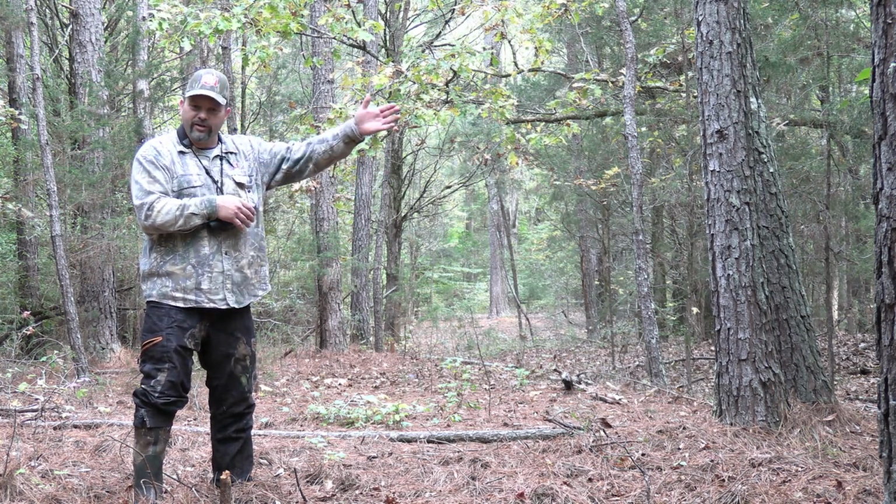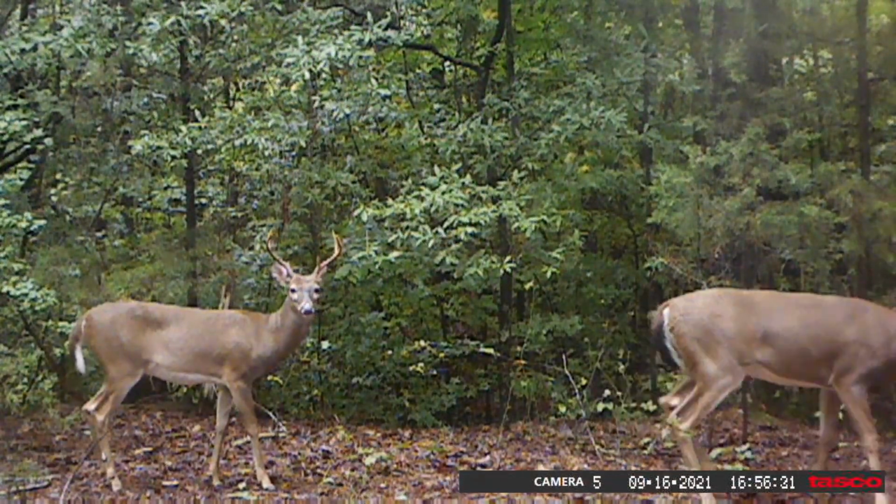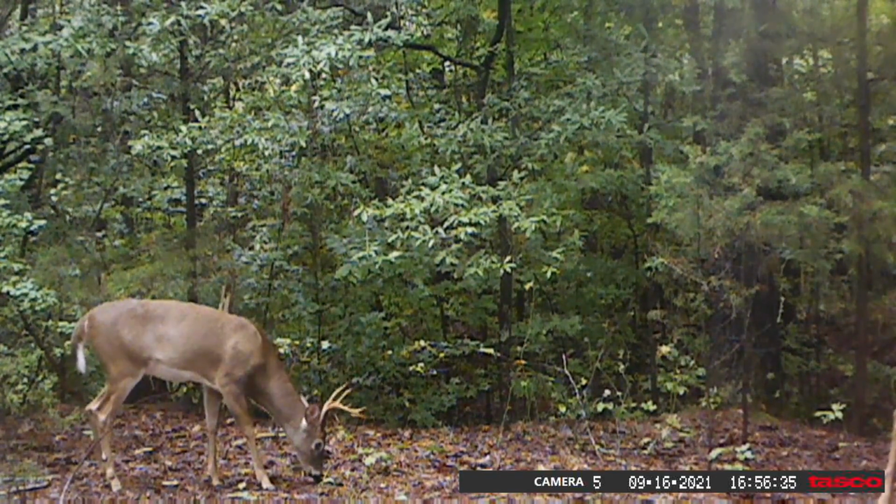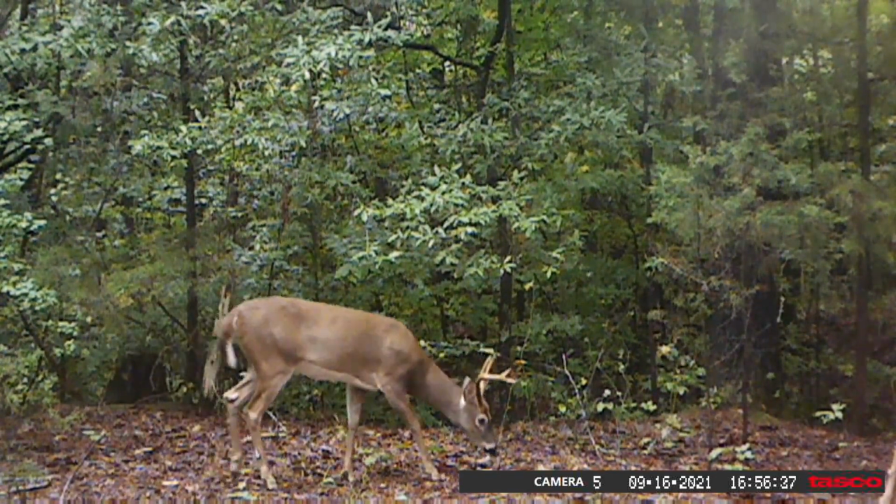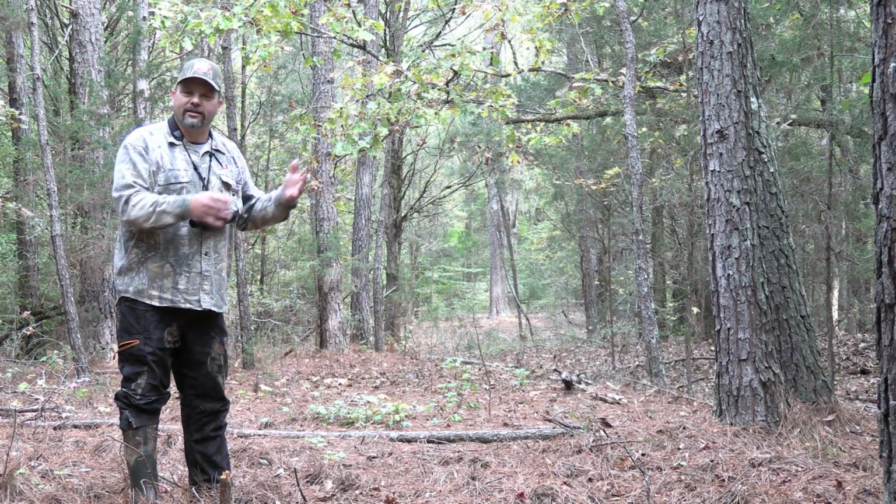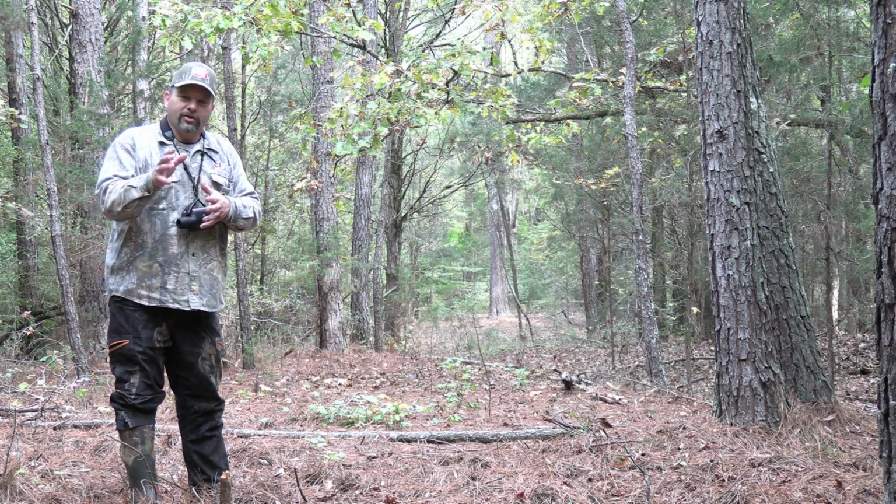When they move from this bedding area over toward their feeding areas, they come right through this area between our blind and that creek. And what I did is I set up here where the pin oaks are. There's some white oaks down there, and if you're allowed to bait in your state, I put a camera down there just to see what comes through. So this is the setup.